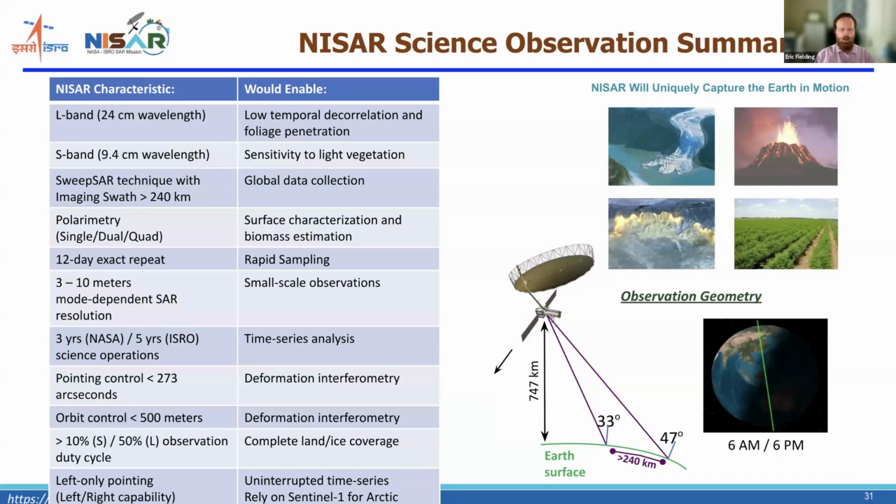And that means that we're going to have much better coverage of Antarctica than these other satellites, and a little bit less coverage of the North Pole. So the very northernmost part of Greenland and the Arctic Ocean will not have much coverage from NISAR, and other satellites will cover that area. That's why we are relying on Sentinel-1 for the Arctic.